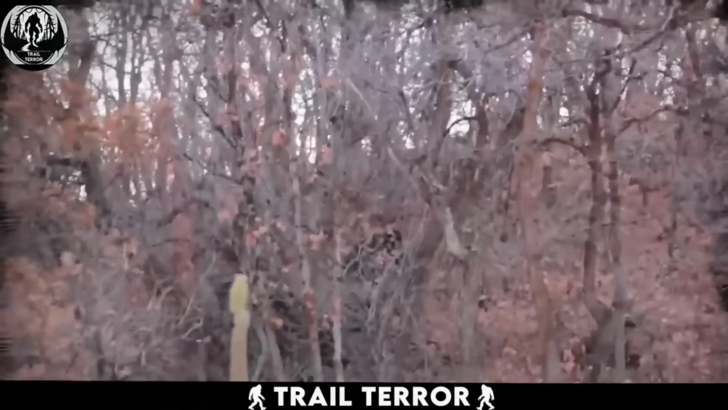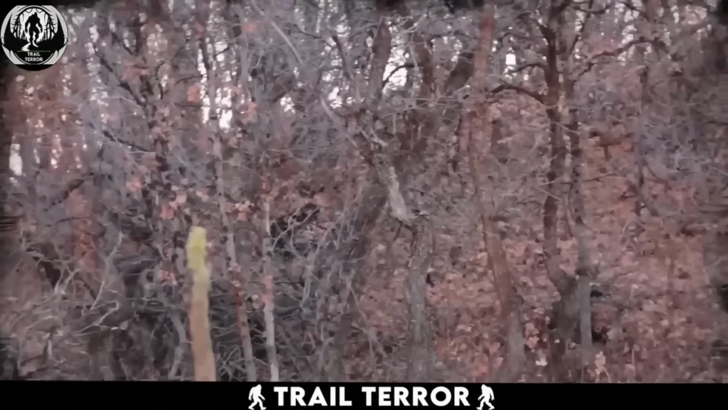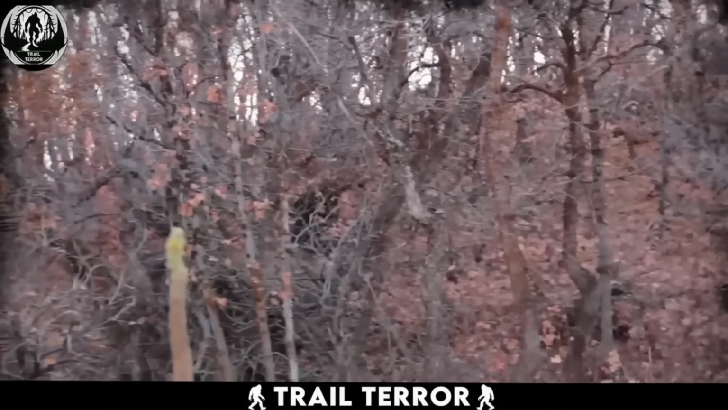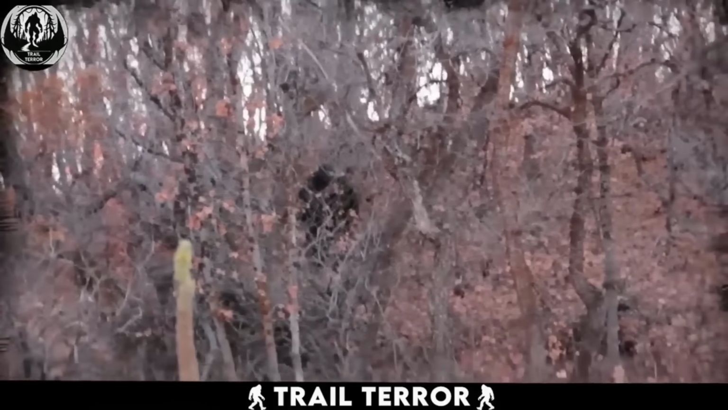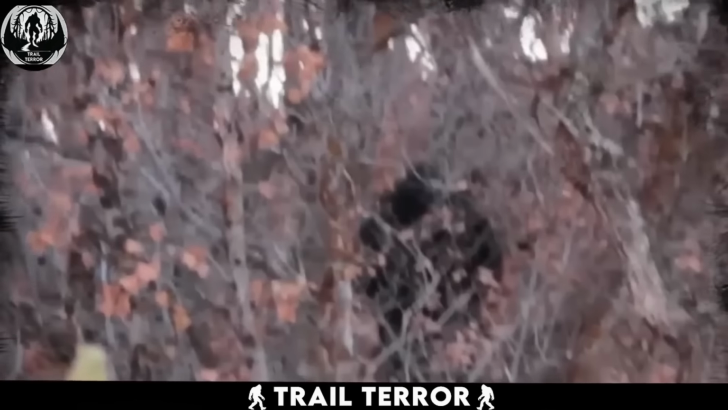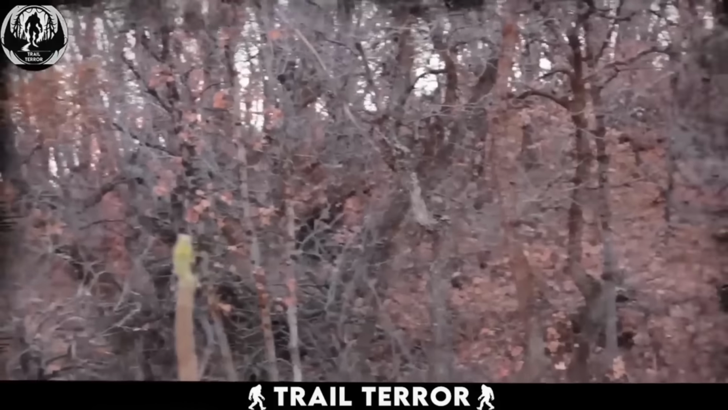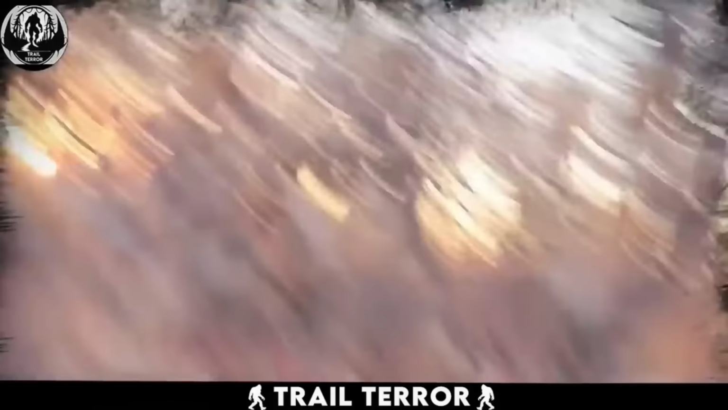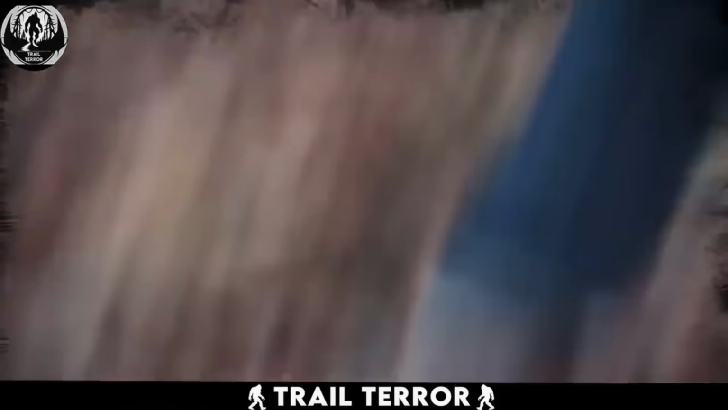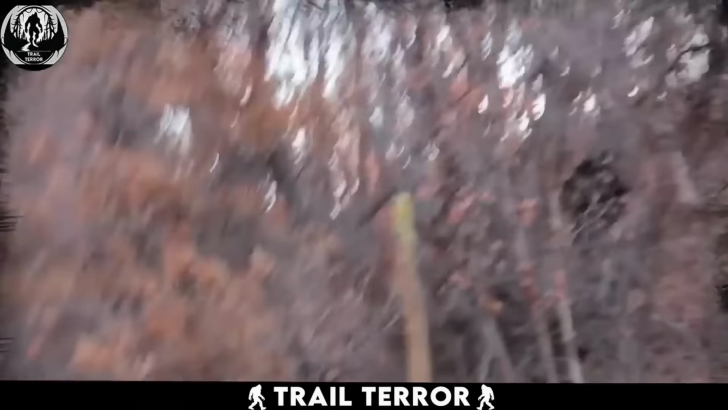Initially, it appeared to be a black bear going about its business behind the trees. However, as the creature stood up, it became clear that it wasn't a bear, but something else entirely. This humanoid figure was covered in dark fur, like a gorilla. The situation took a tense turn when the creature, upon spotting the hikers recording it, became visibly angry and started charging towards them. Faced with this massive creature heading their way, the hikers wisely chose to retreat.